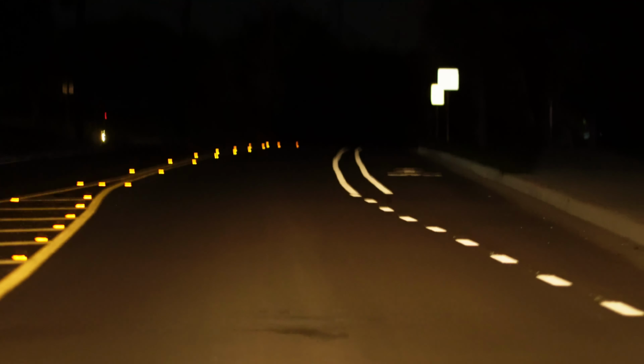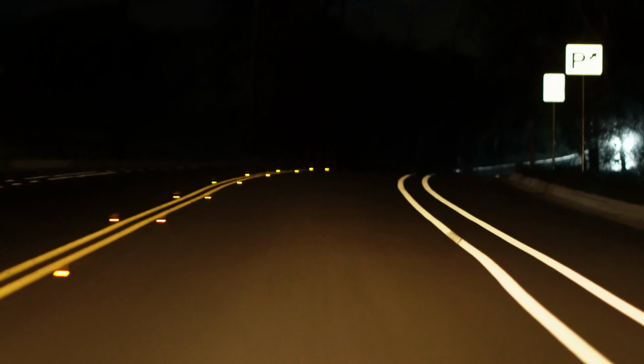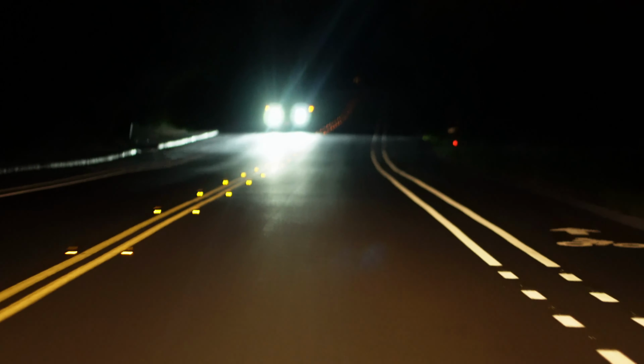Now I'm going to go park to the right here, coming up. Yep. Guy had the brights on and I missed a parking spot.